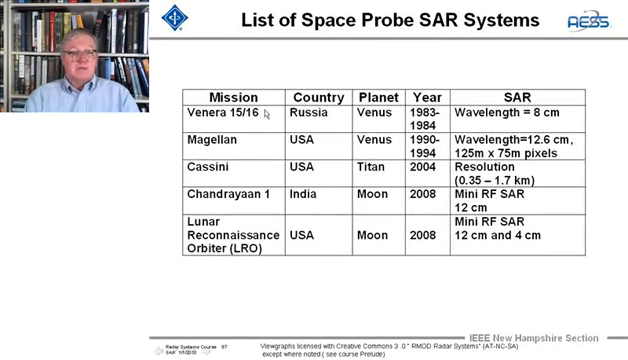And the first SAR was the Venera 15/16 from Russia, and that was in the early 80s at an 8-centimeter wavelength. That's a little lower than S-band. And then Magellan went up to Venus. We've taken a look at that. We're going to look at Cassini going to Titan, the biggest moon of Saturn, and Chandrayaan-1 from India. They lofted a Mini-RF SAR with 12-centimeter wavelength. And then there's the Lunar Reconnaissance Orbiter that was sent up in 2008.